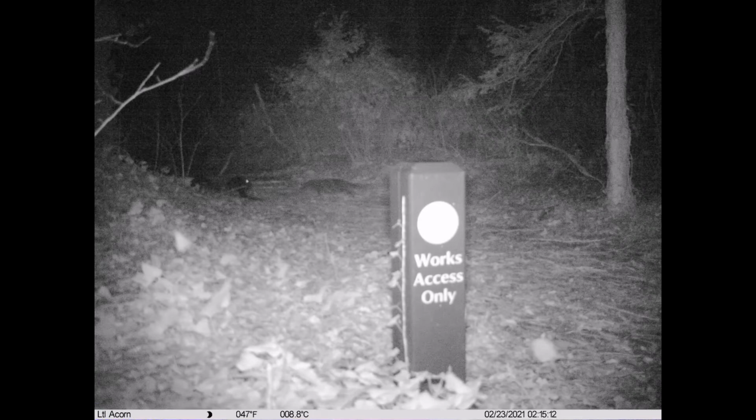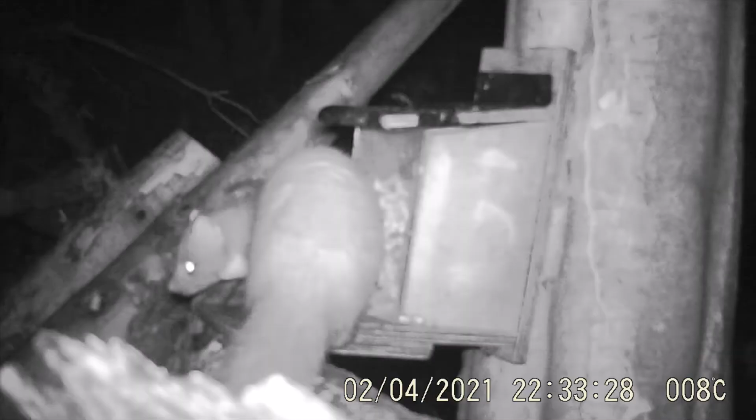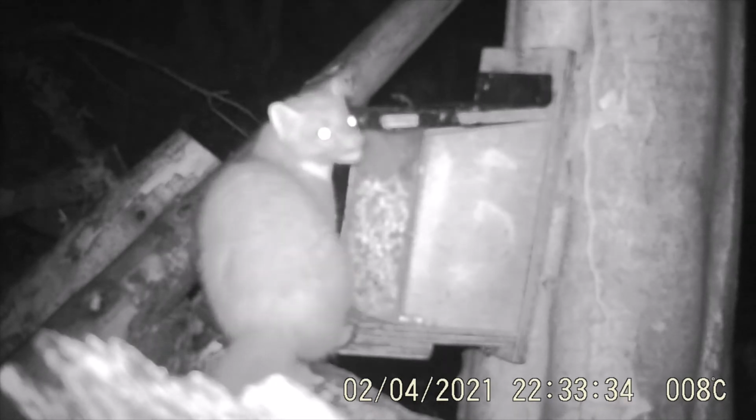So a cat having a fight with an otter, just shows you the issues that we have with cats when they don't have bells or aren't kept indoors. And you can see here, obviously, with the pine martens on the cameras, far fluffier tails, which is why I'm fairly sure that last image was an otter.